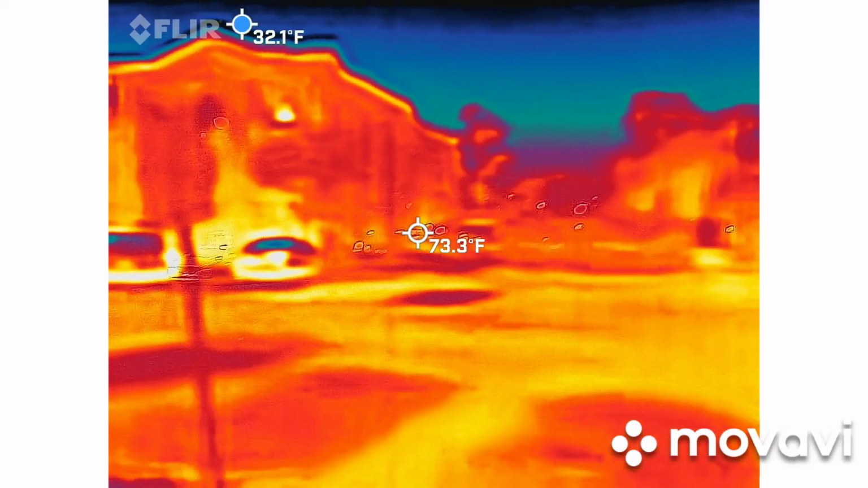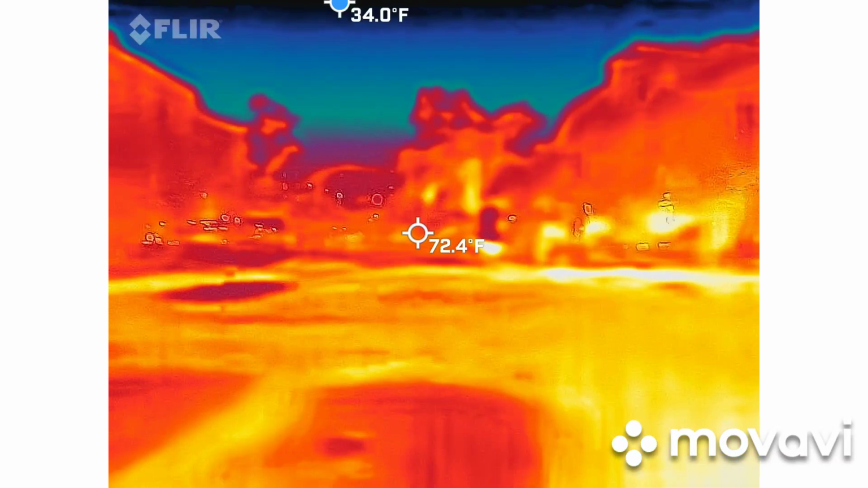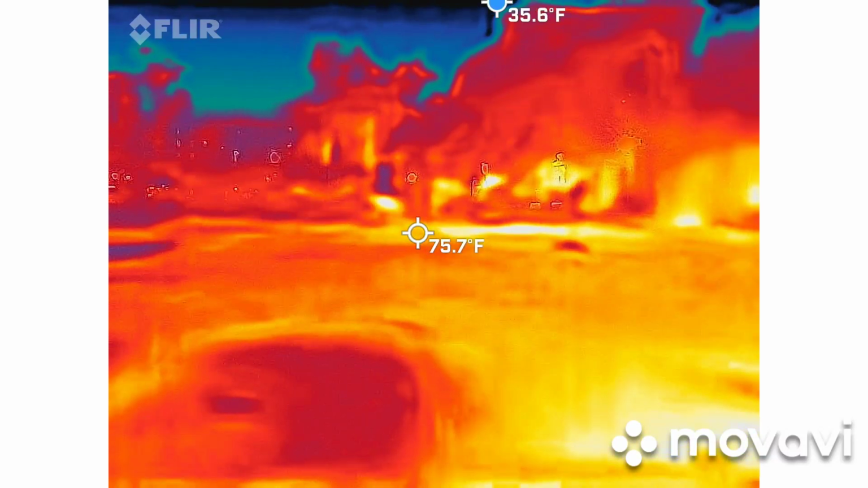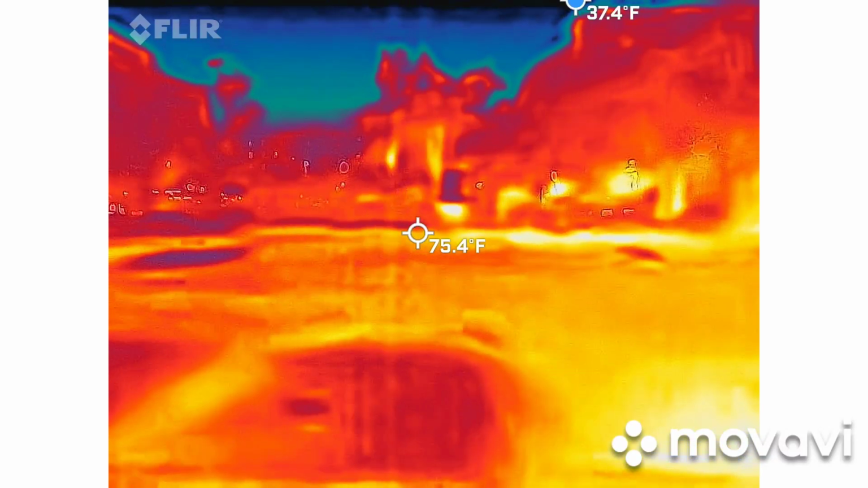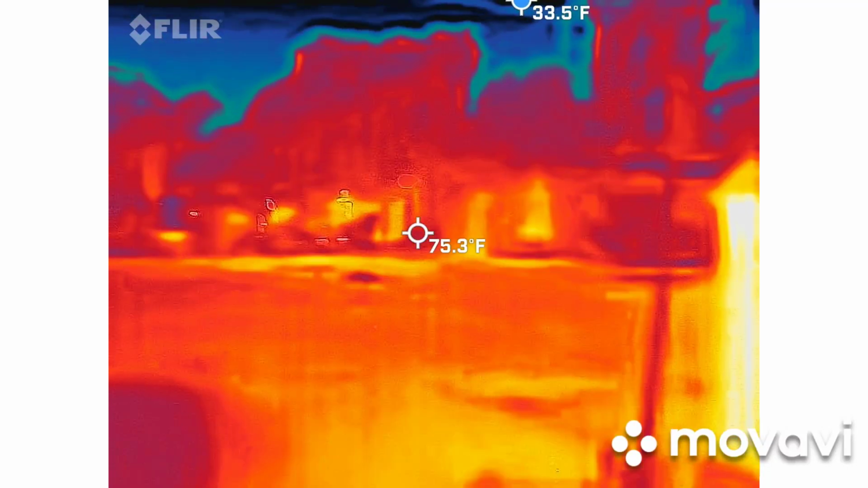So, welcome to the Pinkview Mansion site. This is a very interesting place. This is one of my most haunted places that I take people to. I won't lie to you guys. Last night, it was super late in here. I did not have much going on at all. I won't say I didn't have anything. I just didn't catch anything during my night.